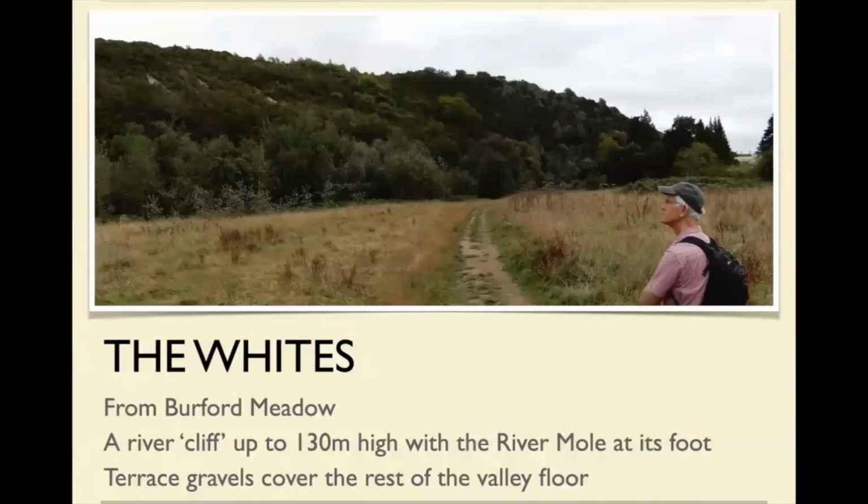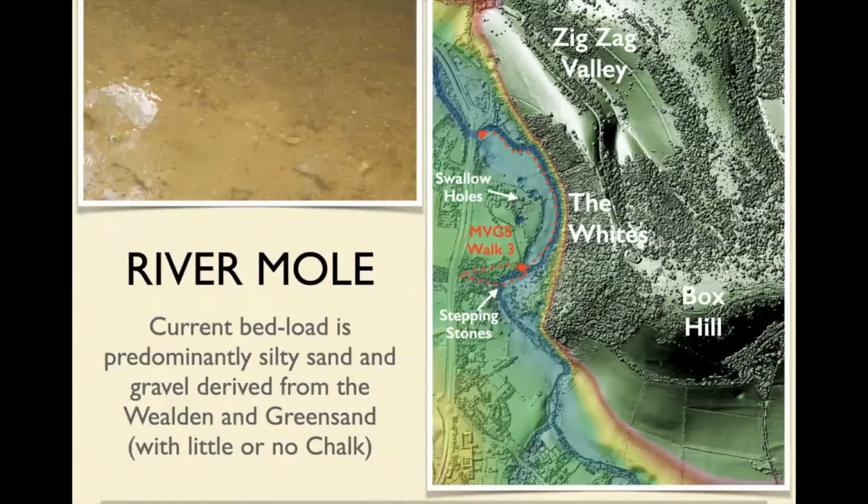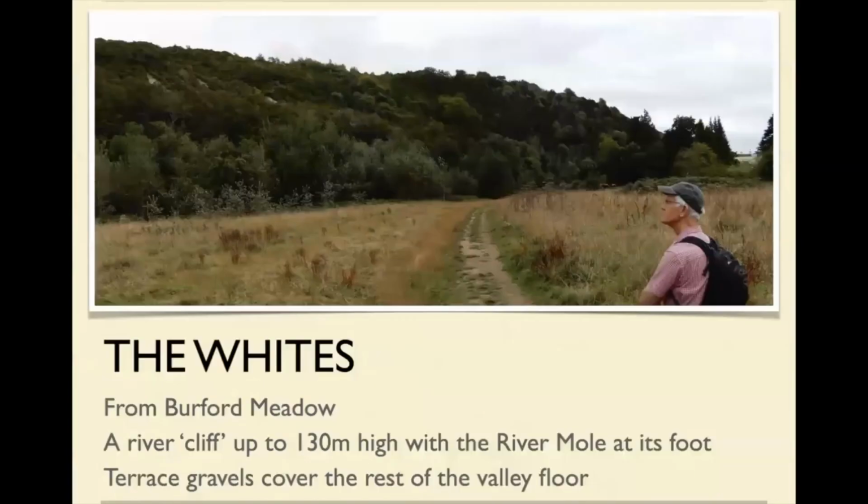So that's the Whites from Burford Meadow, from the bit beneath, and this is all on terrace gravels. I'll just go back to that. So when I say terrace gravels, this is obviously the current level of the river, and then this is its current terrace. It's broad here. This is higher up, so this is an older terrace. And so we're going to walk along, firstly, its current terrace, and then later on I will show you some other terraces.